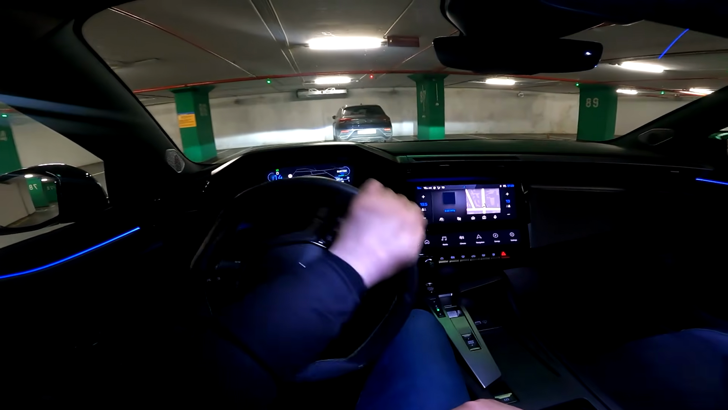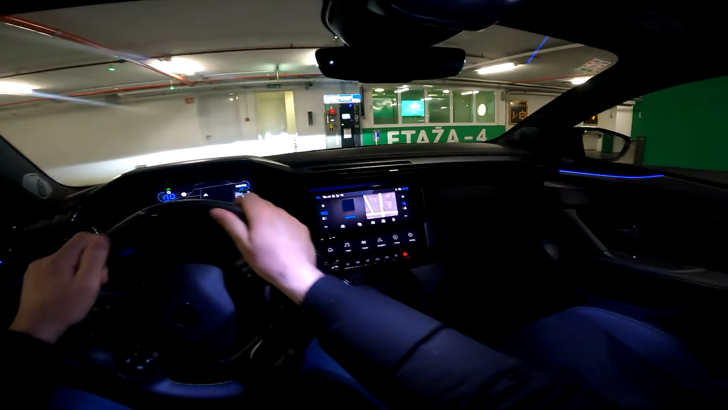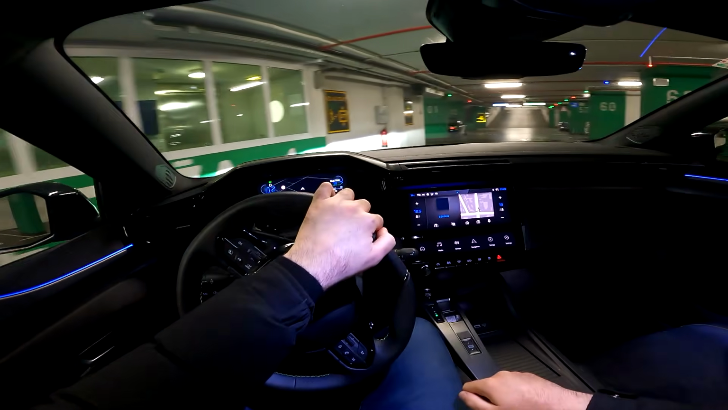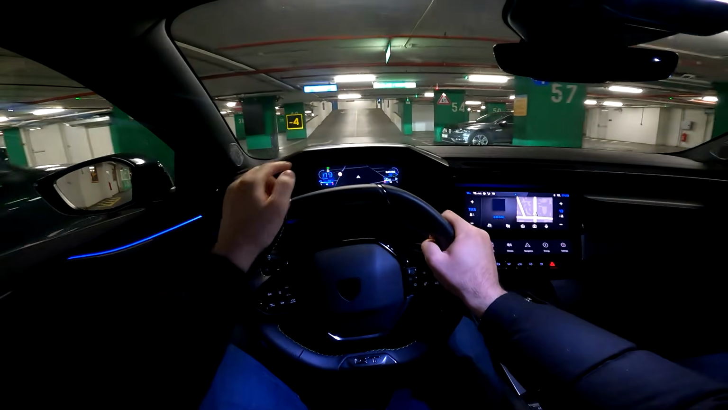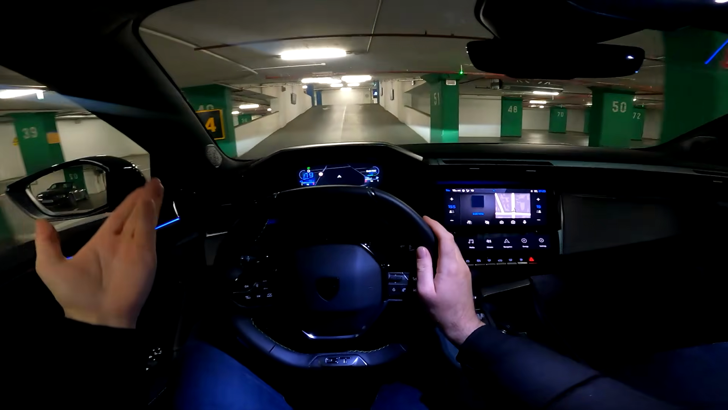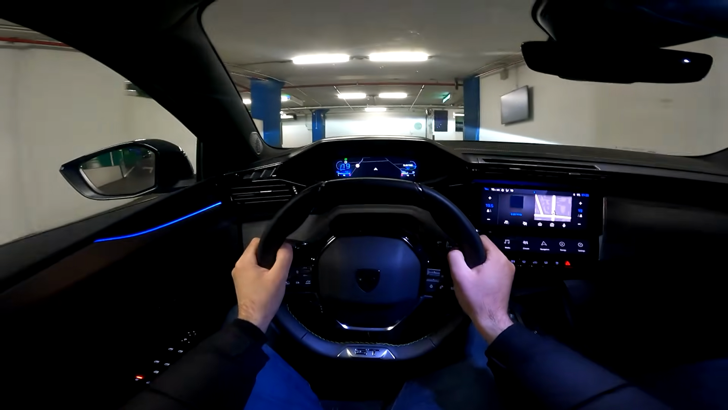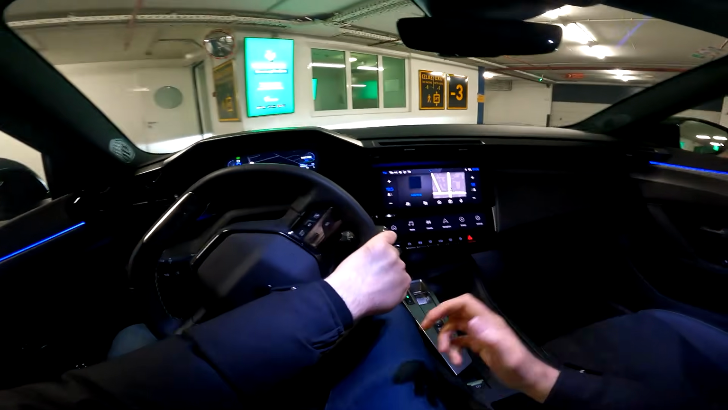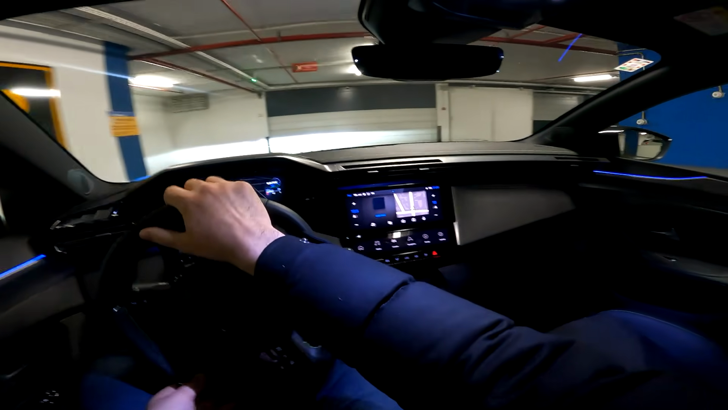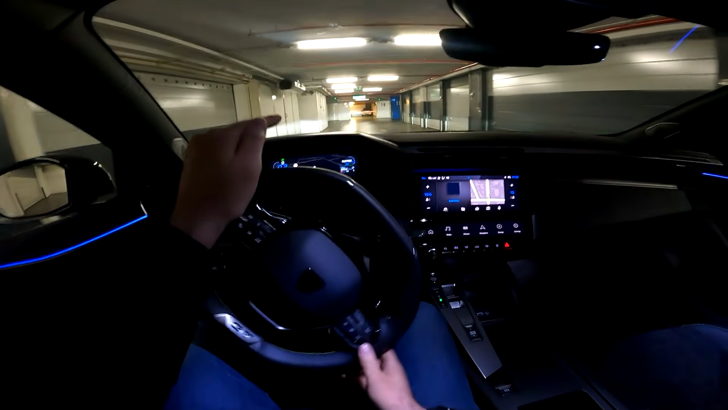Now the layout in front of us, we have a 10-inch i-cockpit, the digital cockpit, and great news is that this comes as standard. Now this is the GT version, and that means the package is called the GT, and that means we have a 3D shape of the layout here and the digital cockpit itself. Of course, the camera is not catching it that well, but believe me, it does look impressive.